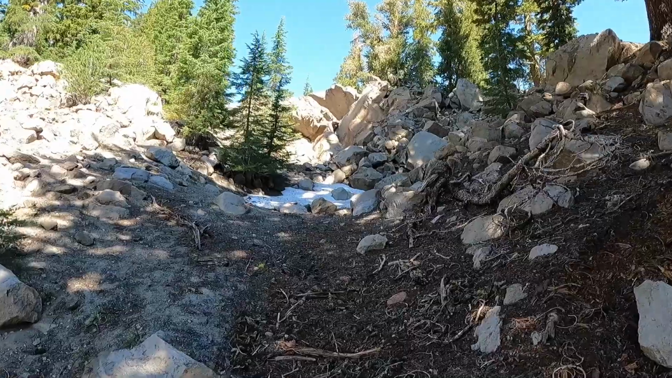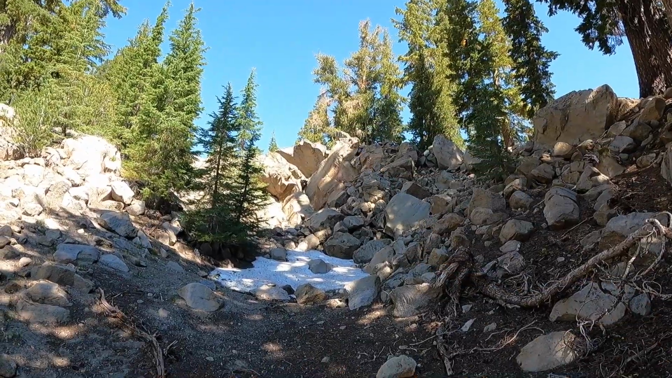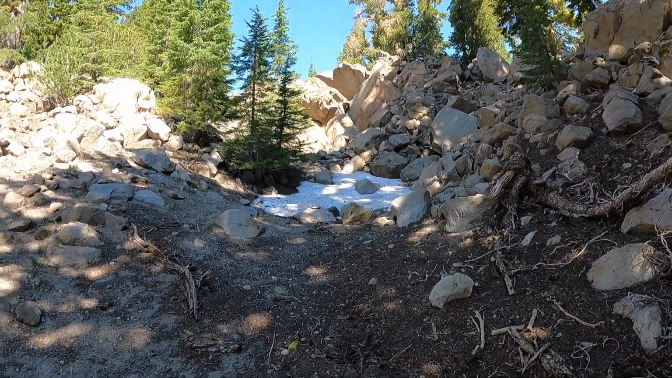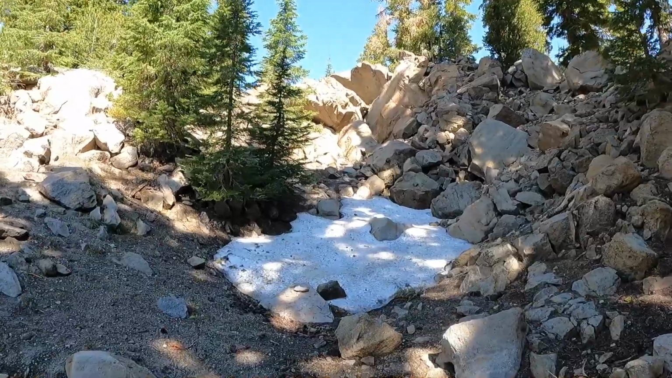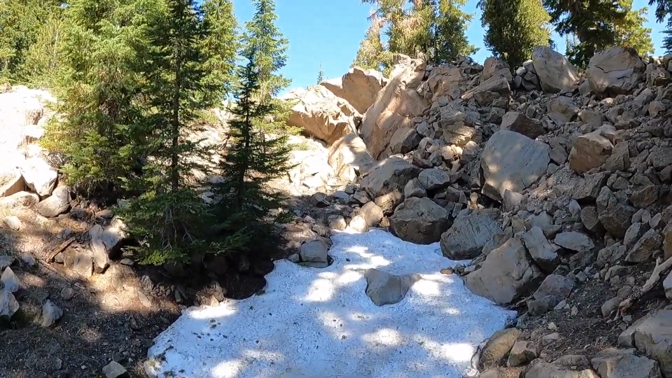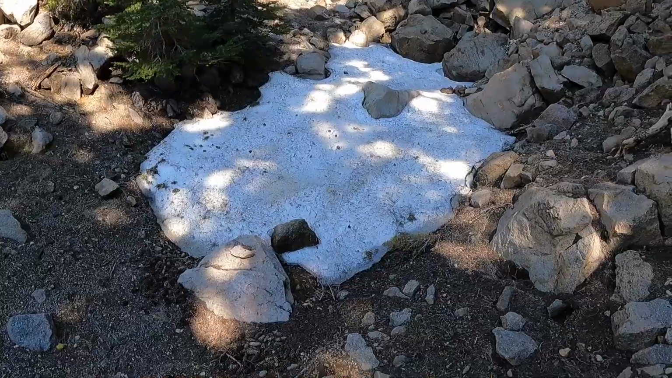Kind of coming up from a different angle here, but that high point is where the camera's pointing at, so I'm kind of below all that rocky stuff. I saw some human tracks a minute ago. I'm hoping no people found me and messed with my stuff, but we shall see. Still some snow hanging out.